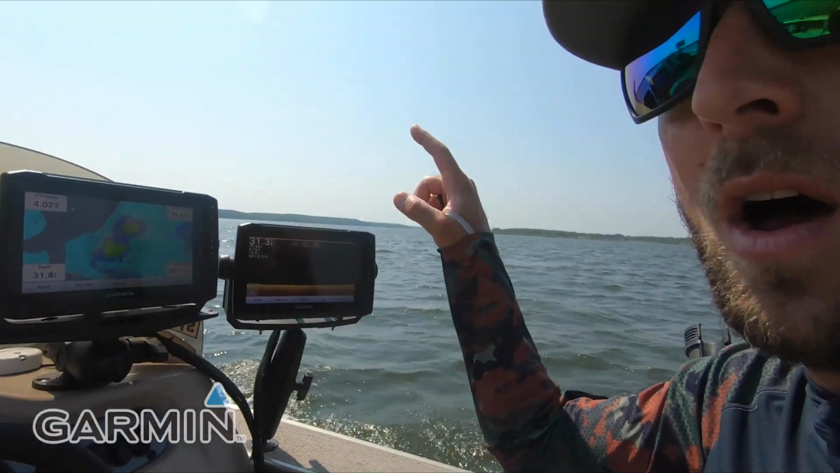All right, well, we are just rolling up to our first spot here. So I guess the first thing that I've got to talk to you guys about as far as finding these actual spots on the lake is making sure that you've got a really good mapping system on your unit. So obviously, as you guys know, I'm running twin Garmin Echomap 93 SVs at my console, and then I'm running a 126 SV Ultra up in the front for live scope.